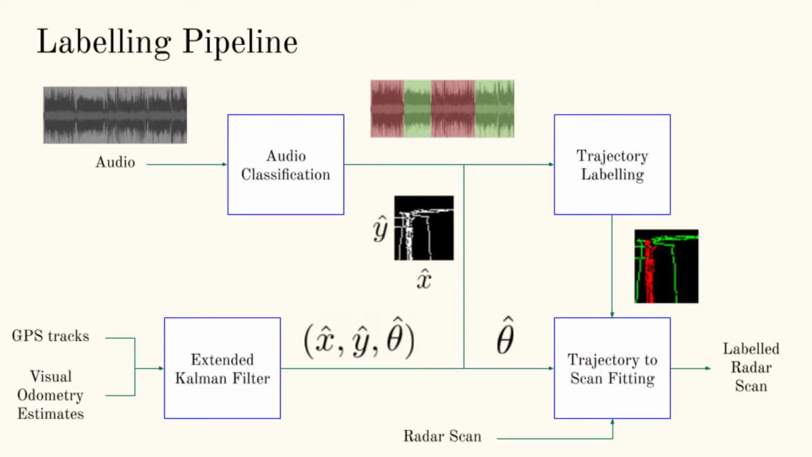Seen in more detail, the scan labeler is broken into three subsystems. The most important of these is the extended Kalman filter that we use to fuse the visual odometry estimates and GPS measurements. The output of the Kalman filter is an estimate for both position xy and orientation theta for the robot at each time step. The estimated positions are what are referred to as the robot's trajectory in the environment.